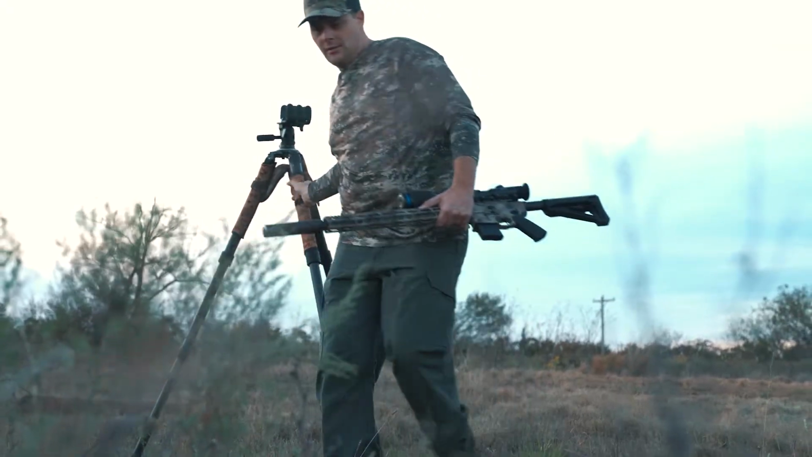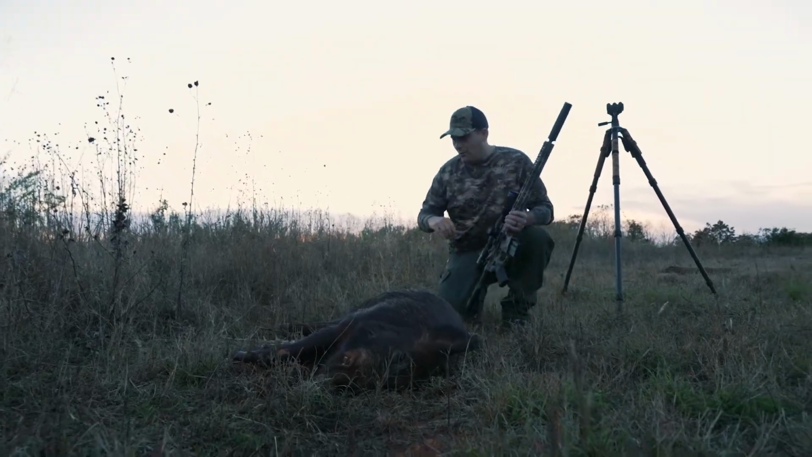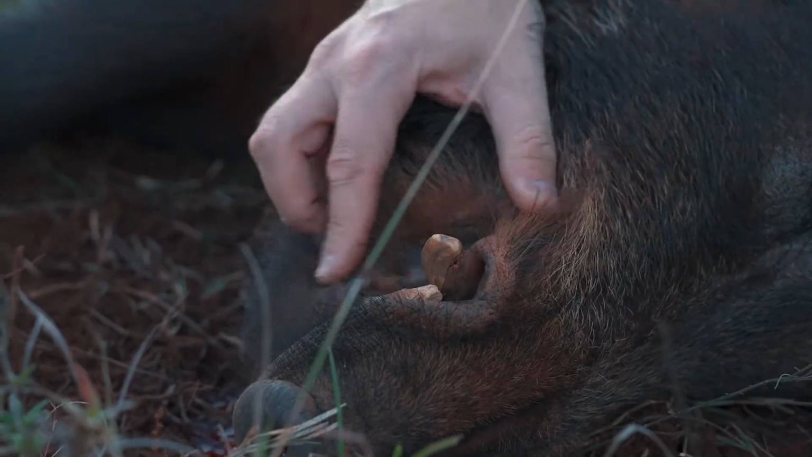That is a big boar right there, buddy. Look at that. He's been rolling in that red Oklahoma mud. Look at that, it's caked on it, golly. That sucker has got some mass on those teeth, buddy.